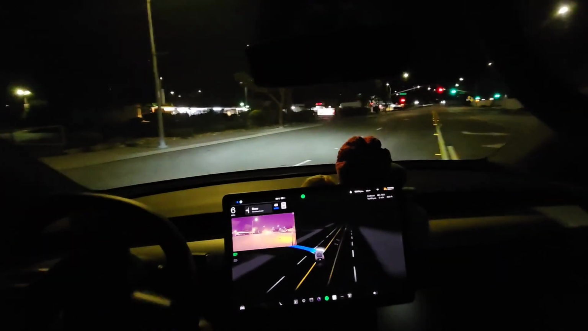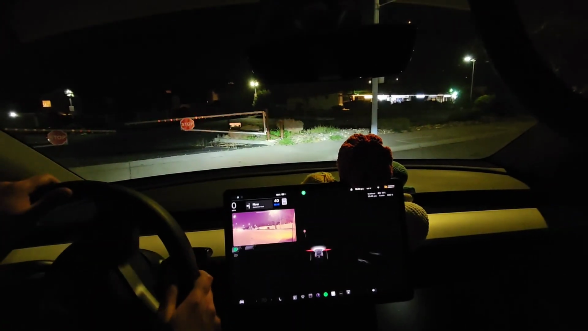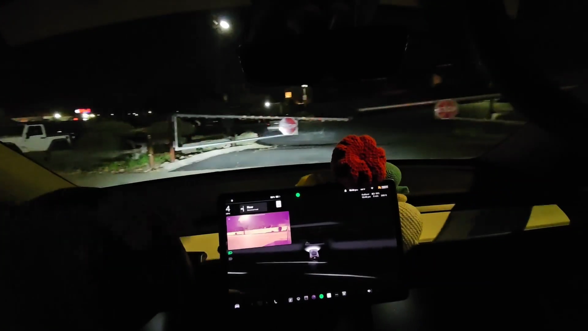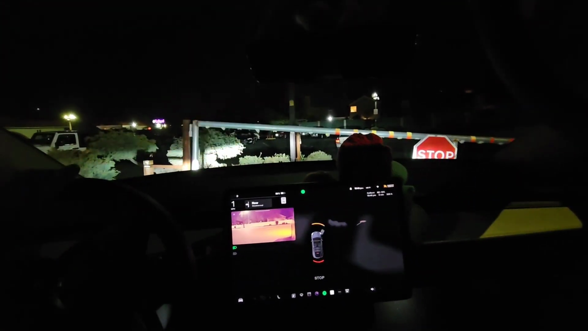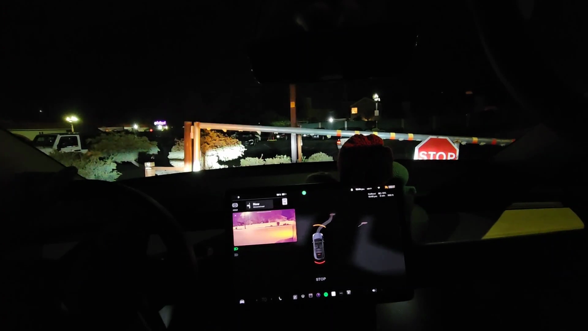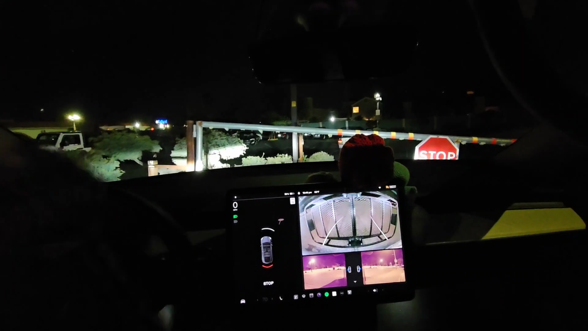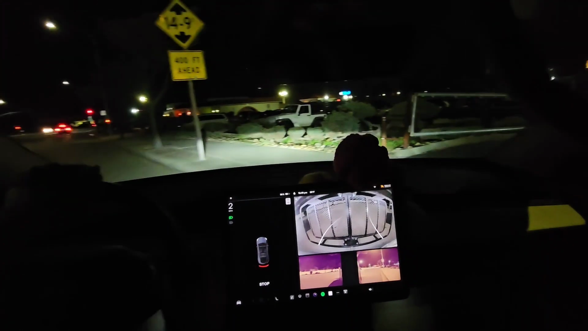Okay, so it's turning and it's kind of stopping, and oh, it saw the thing and it just stopped. Okay, so it saw the stop sign and then it gave up. It stopped on its own. So I'm going to wait for that car to go. I wonder why they never opened this gate here. Okay, let's see if I continue.